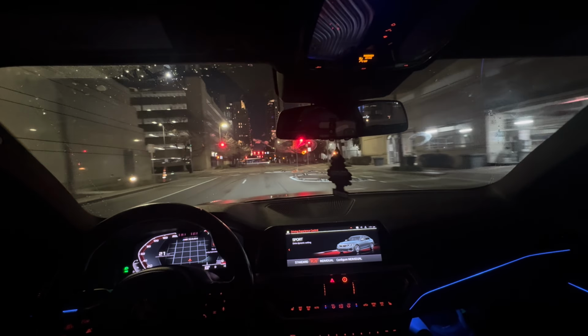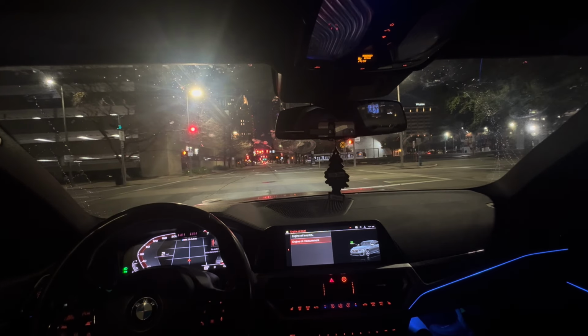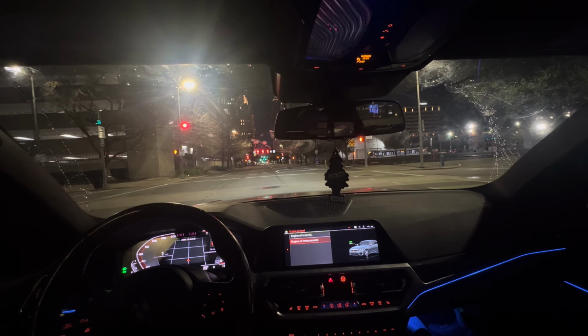Downtown, I ain't gonna lie, this has to be the worst place to even be trying to do some type of pulls, bro. It's not a smooth road, and I hate that. I hate that for my car. I hate that for my video. I hate that for everything.